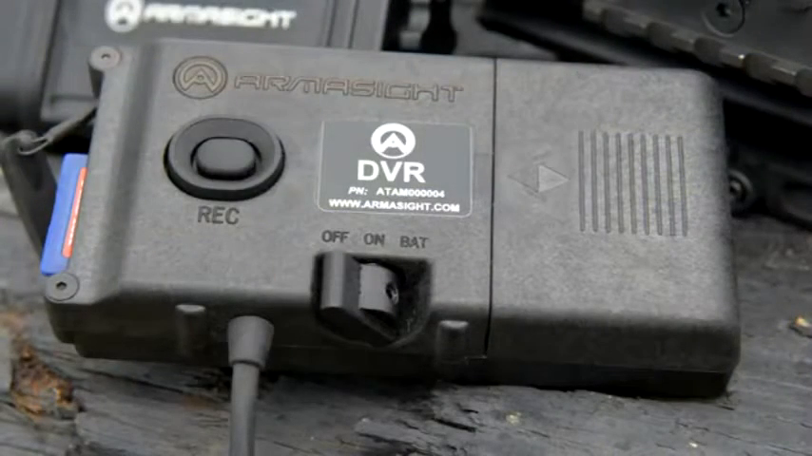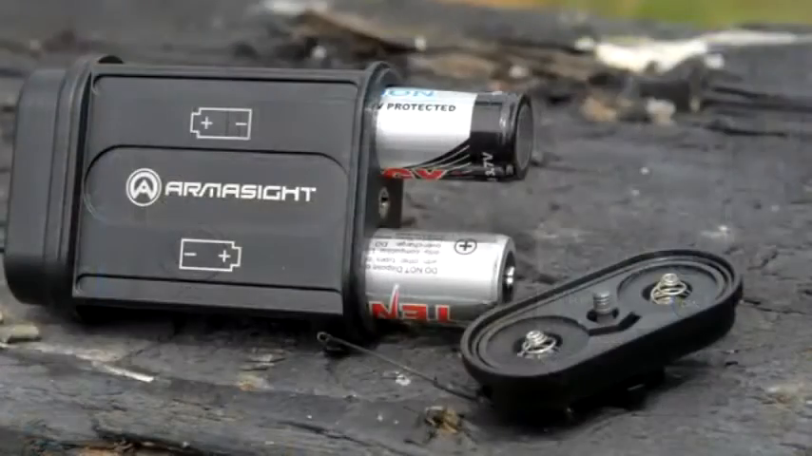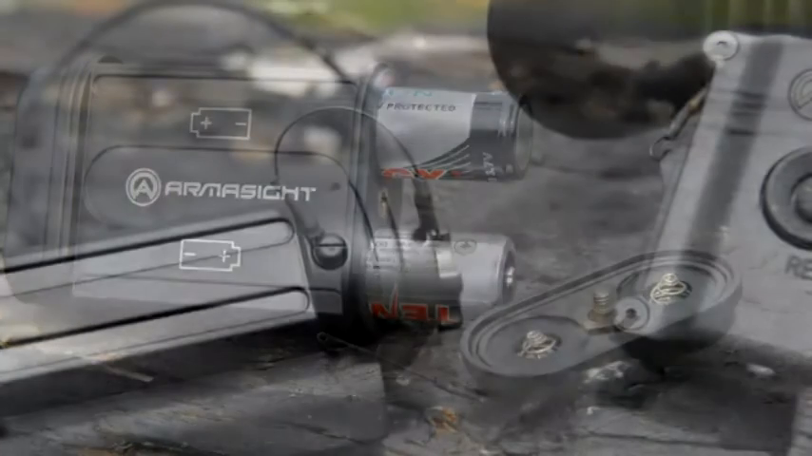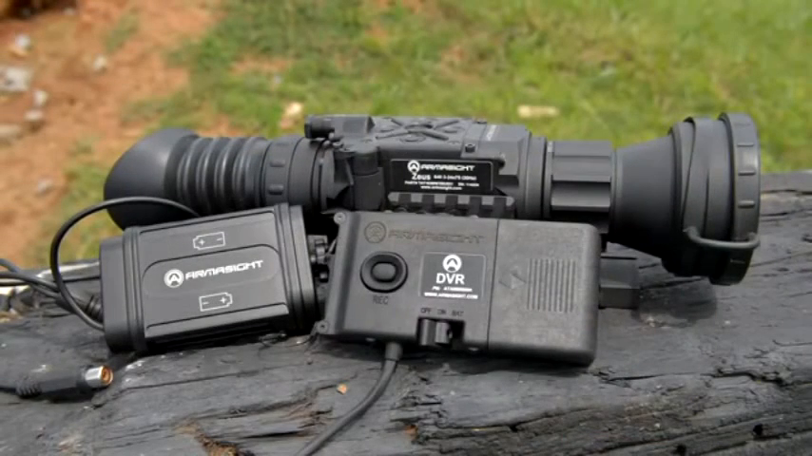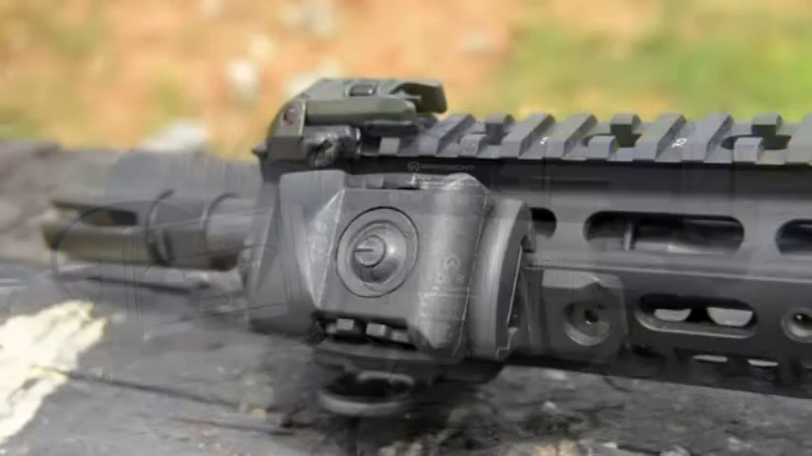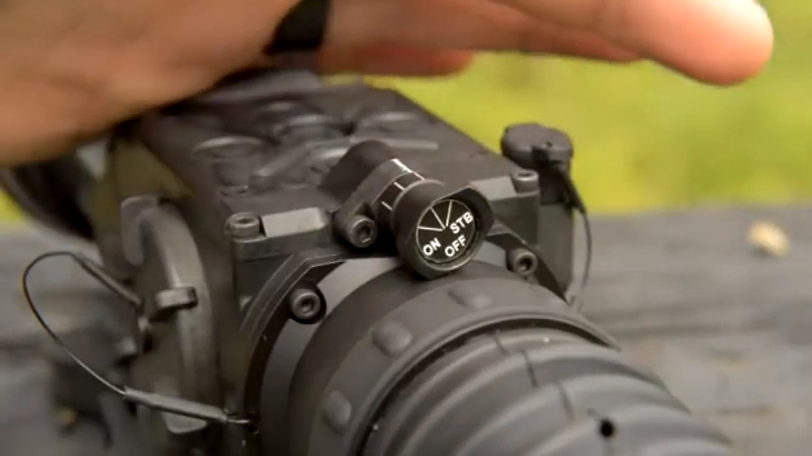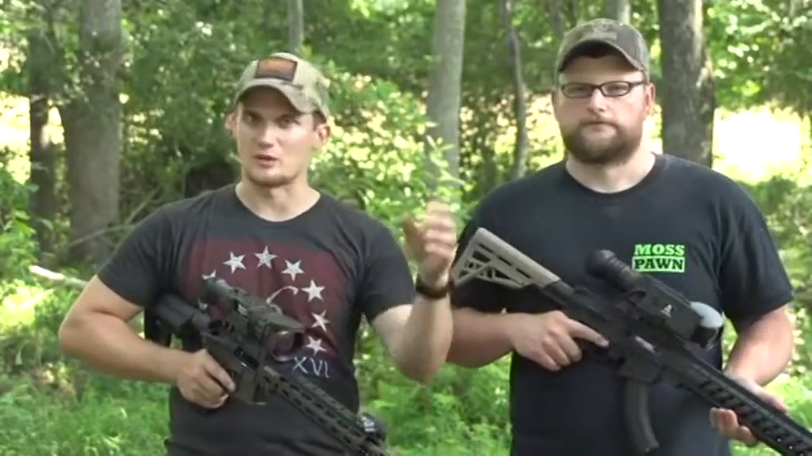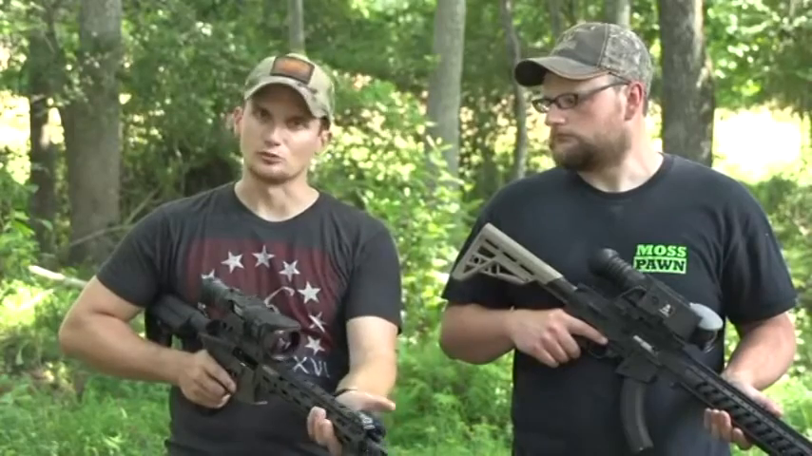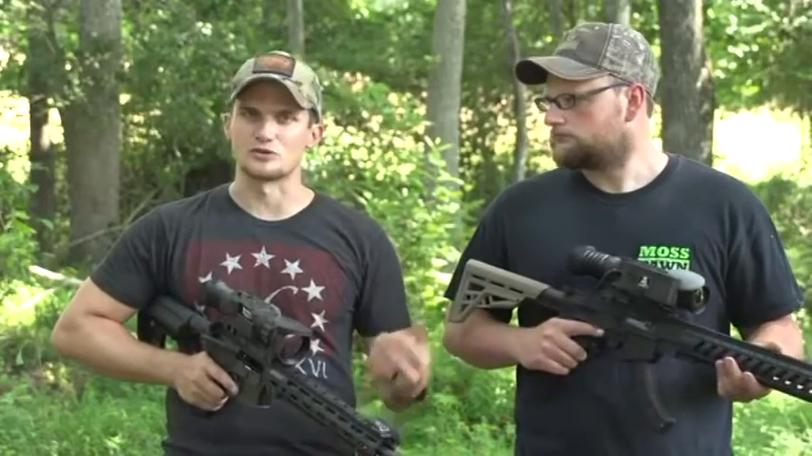Some of the neat features between the Zeus and the Zeus Pro, like Eric mentioned, are the DVR. You've got a DVR that you can hook up there, and you can record everything that the thermal sees. You also have an extended battery pack with two very large lithium-ion rechargeable batteries that give you extended run time, and that can power the thermal for a good long time. Then you also have a small remote on and off switch that you can mount anywhere on your gun, such as on the front of my rail here, my AR-15. You can put the unit in standby mode, and it won't drain the battery as much. Then when you're ready to look through the optic, maybe say you're out hunting and you hear something, you can push the button, it'll turn the unit back on, and then you can put it back in standby by pushing the button again, so you save your battery.